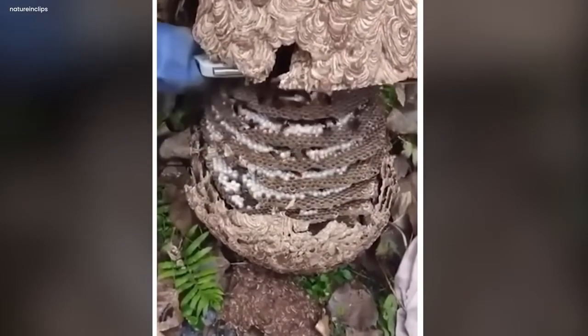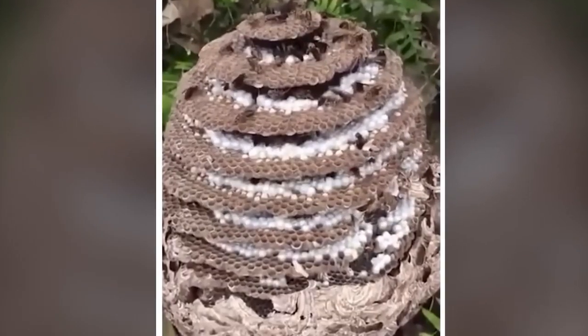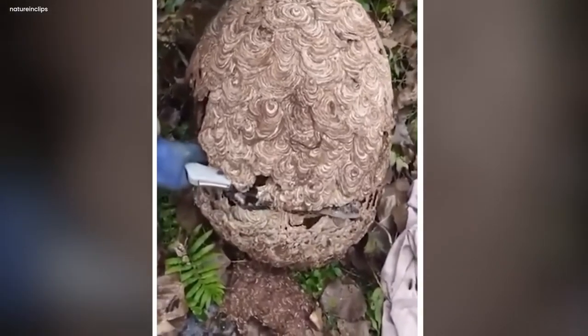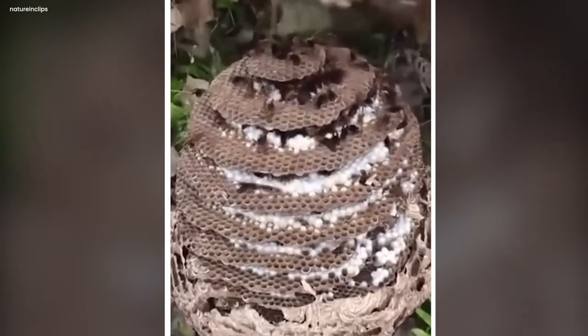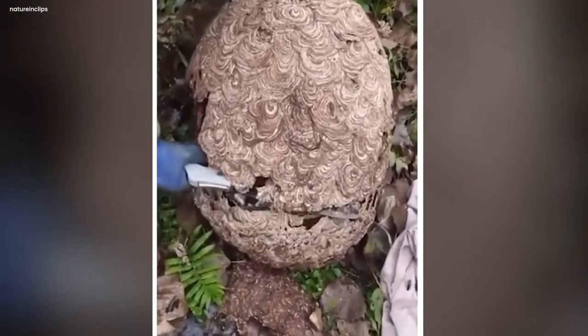Inside the nest, a honeycomb appeared. There were many wasps around it, large in number. It was a very natural scene of this honeycomb. The man had taken a big risk. There were also many tiny holes in the honeycomb, where the honey was found. It was a very deep, great mystery.